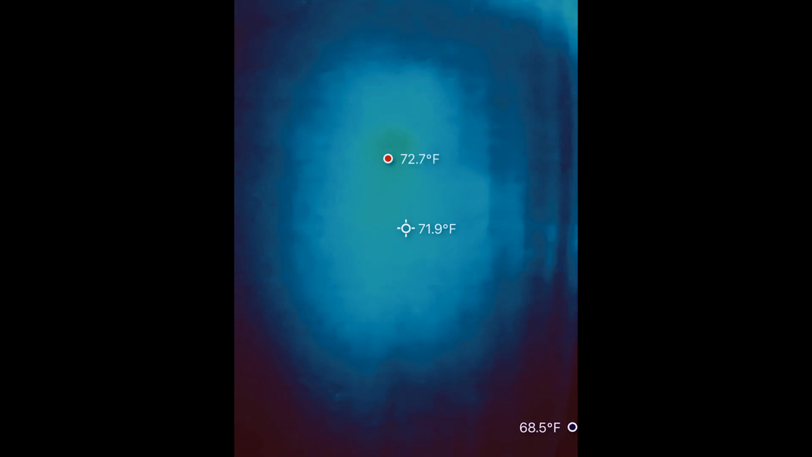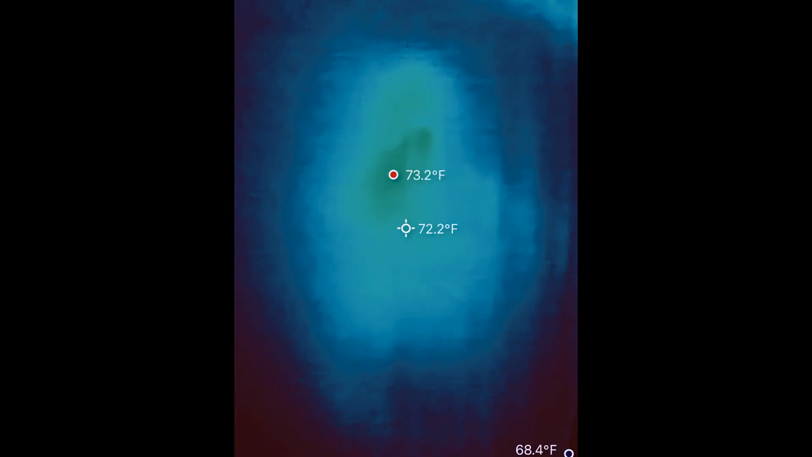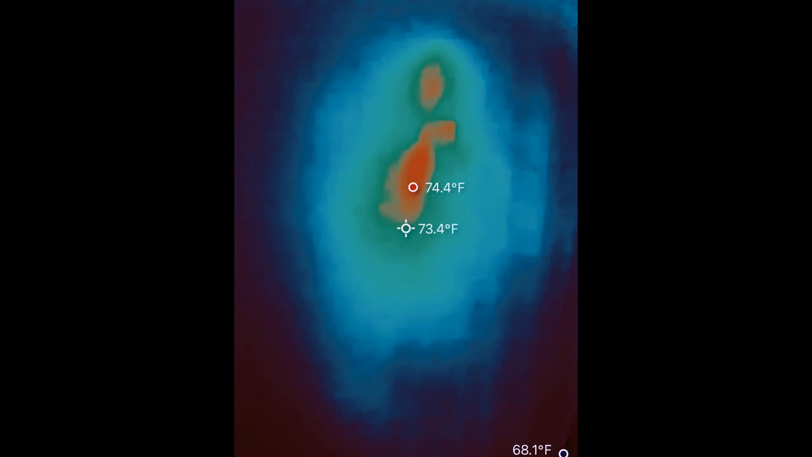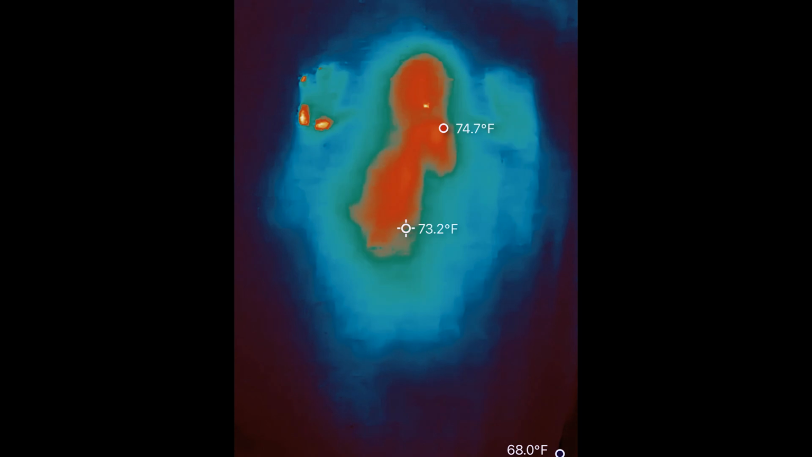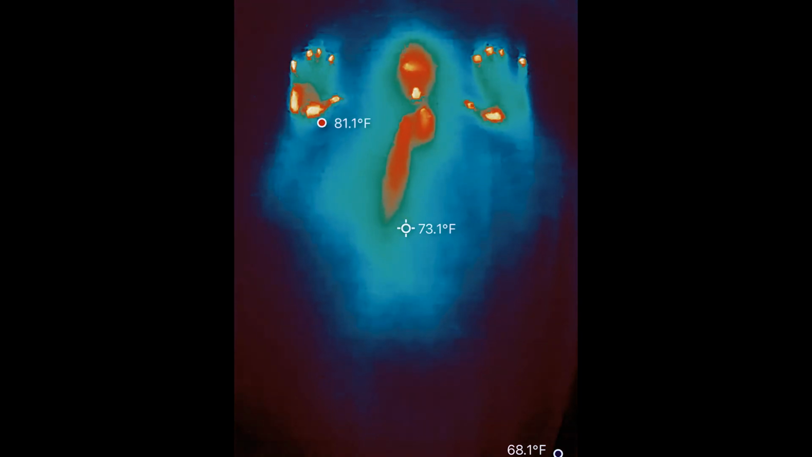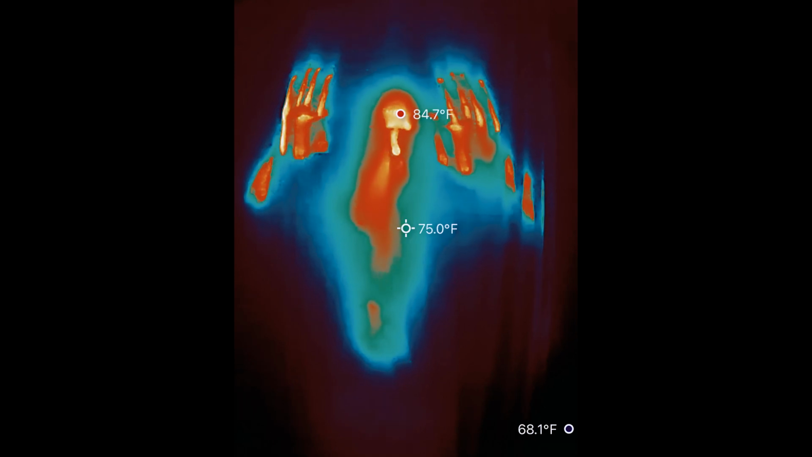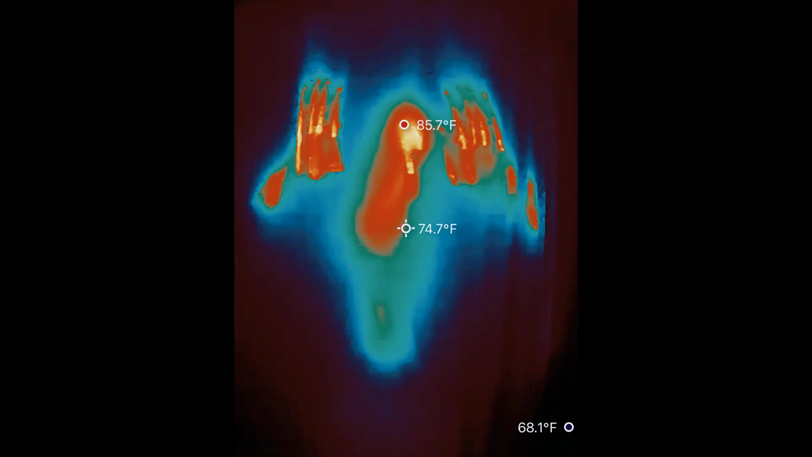What the heck? Okay, now come up right up next to it, but not barely touching it. Holy cow. That's so weird. Oh, you can definitely tell there's something there. Oh, that's creepy. Oh, I don't like that. That's creepy.